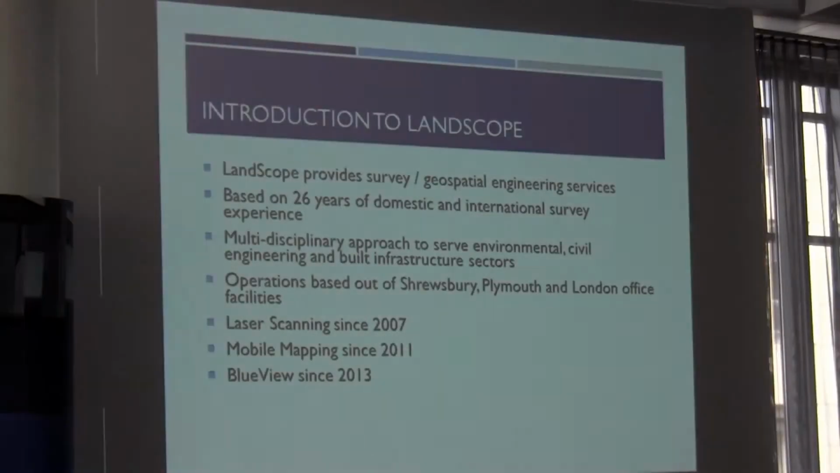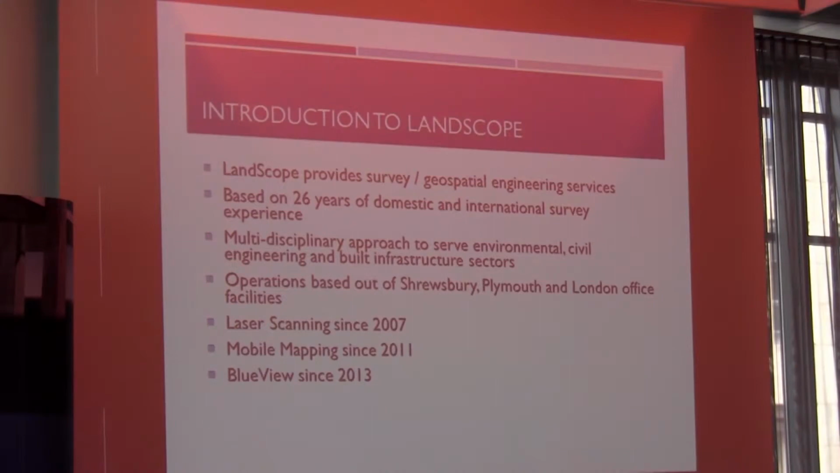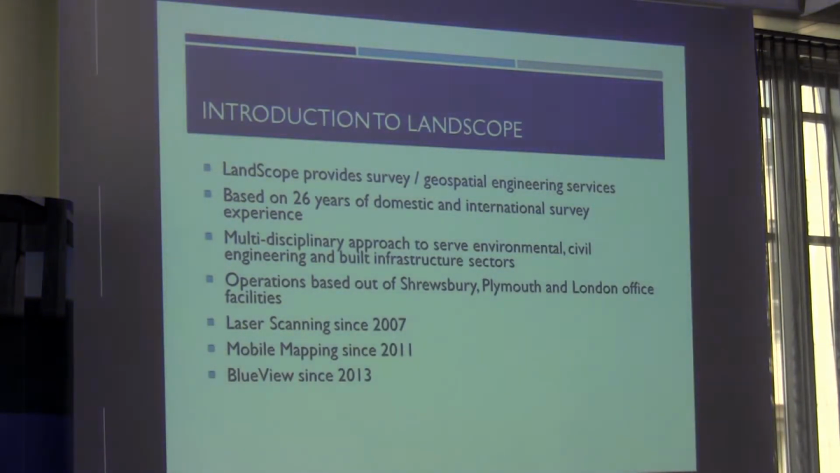So, LandScope Engineering, the company I work for, we provide various survey and geospatial engineering services. It is based on 26 years of domestic and international survey experience. We use a multidisciplinary approach. We have surveyors working out on the streets of London, mapping buried utilities. We do building surveys. We do a wide variety of laser scanning surveys, road mapping.